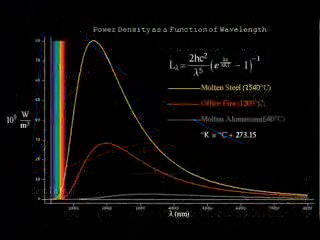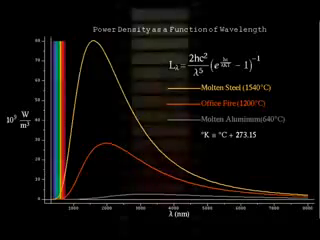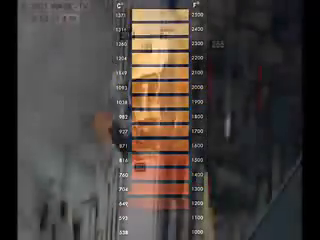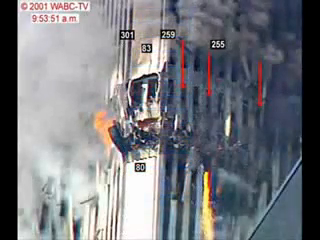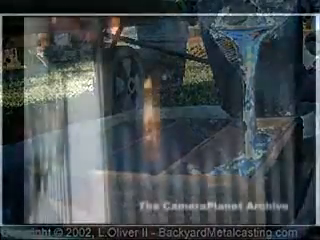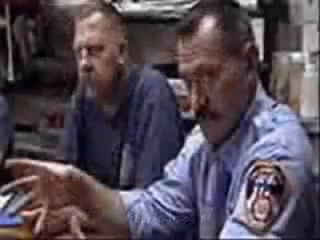Wien's law, which is a derivation of Planck's law of blackbody radiation, can be used to estimate the approximate temperature of an object based on the frequency or color of the light being emitted from that object. So even if this material was aluminum, they would still have to explain what heated it to over 2,500 degrees Fahrenheit to get it to glow orange-yellow like that. They also fail to explain the iron-rich microspheres found in the dust, and the FDNY reports that fires burned underground at the World Trade Center for 99 days.